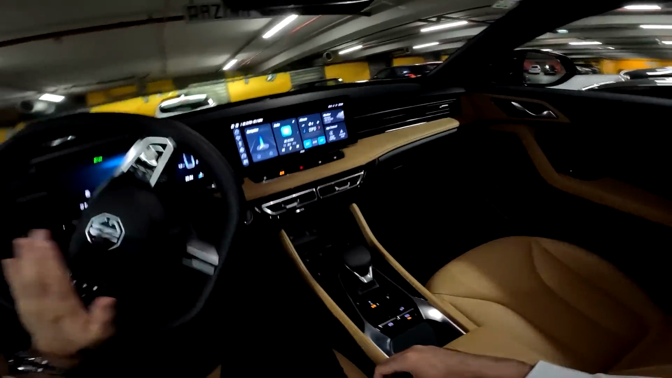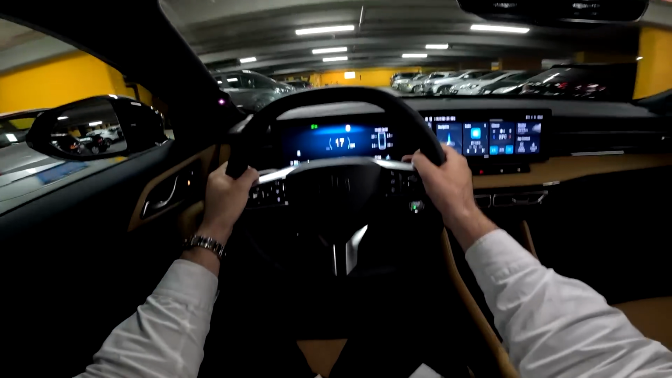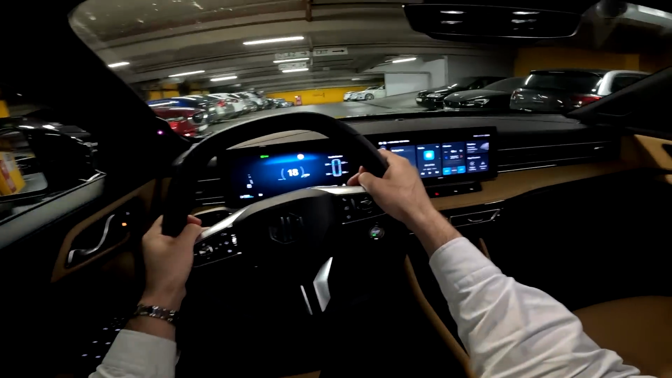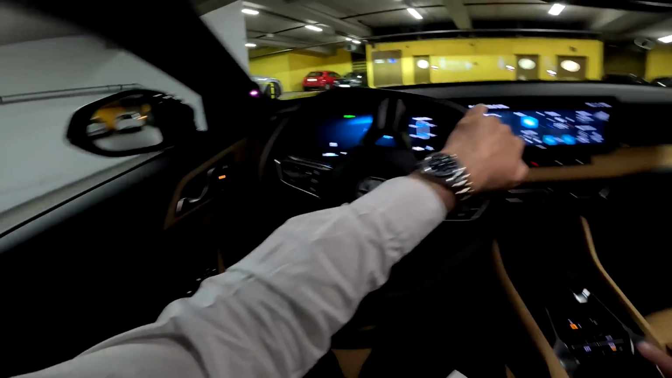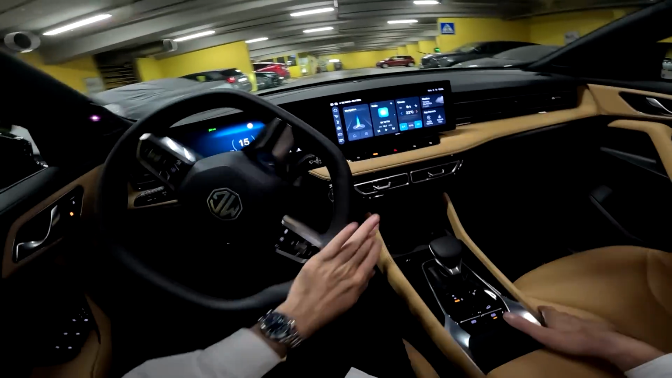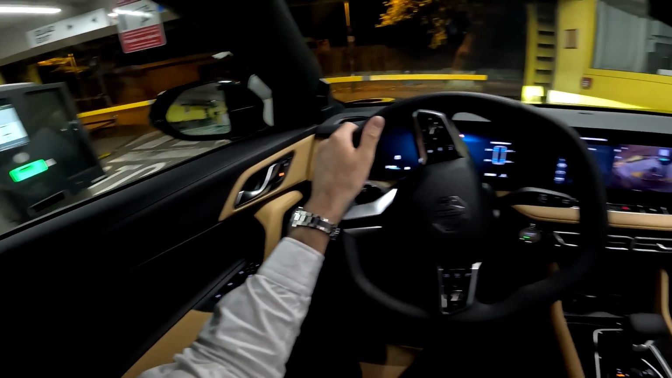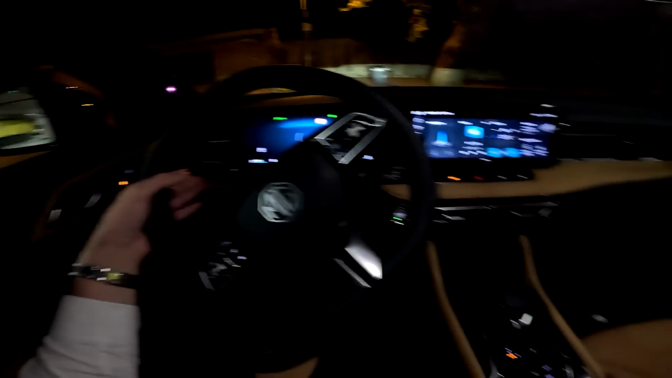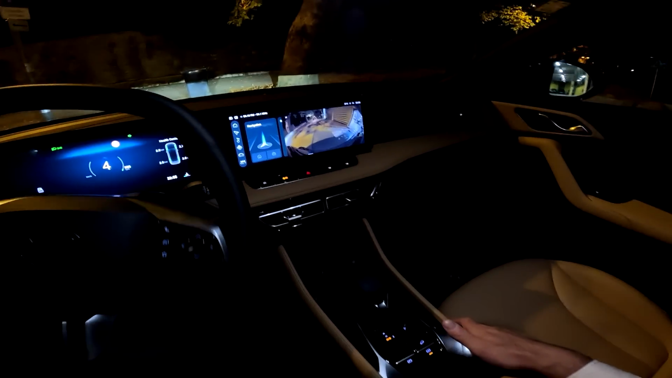But again, the focus of today's one is the petrol unit that we have, and soon we will depart this rather huge garage to go on a nice drive through my hometown of Zagreb in Croatia. So let's go. And you can see also the view from the camera when you turn on the indicator at lower speeds.